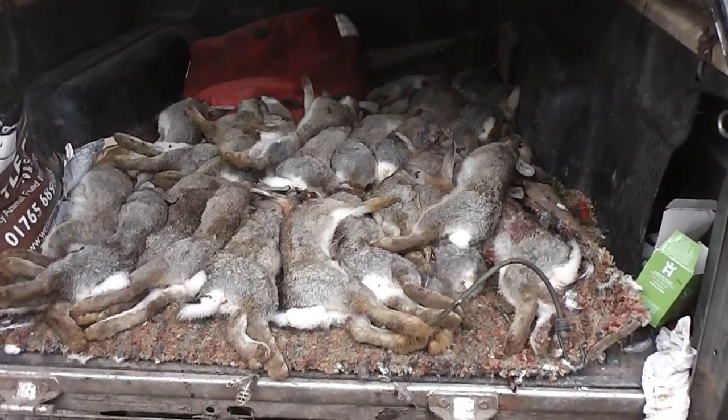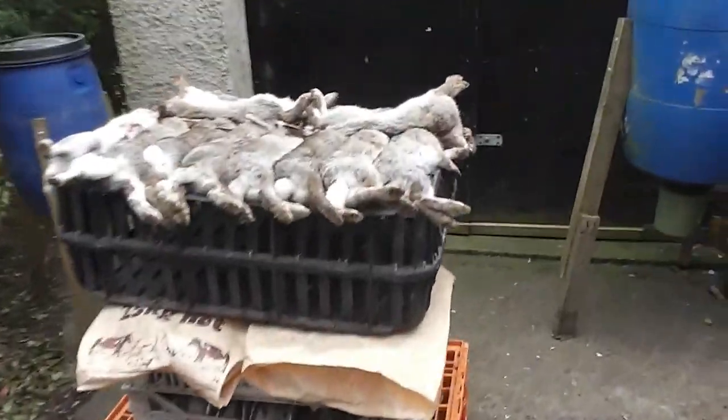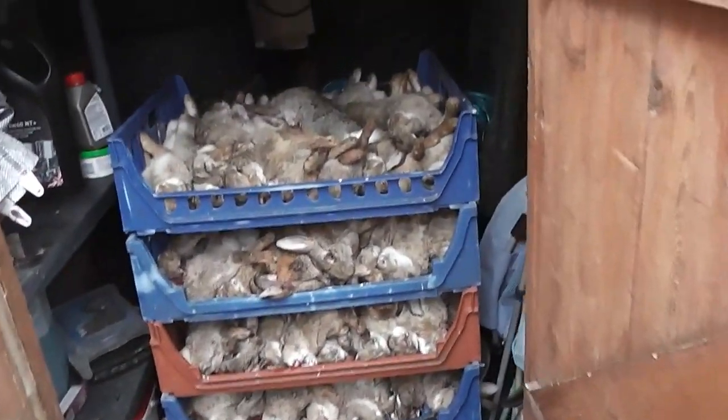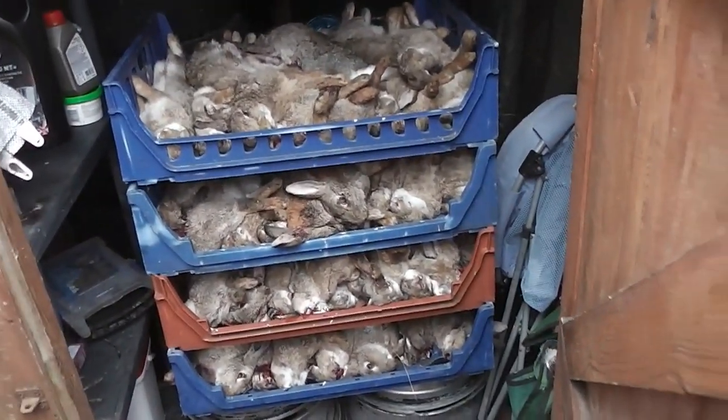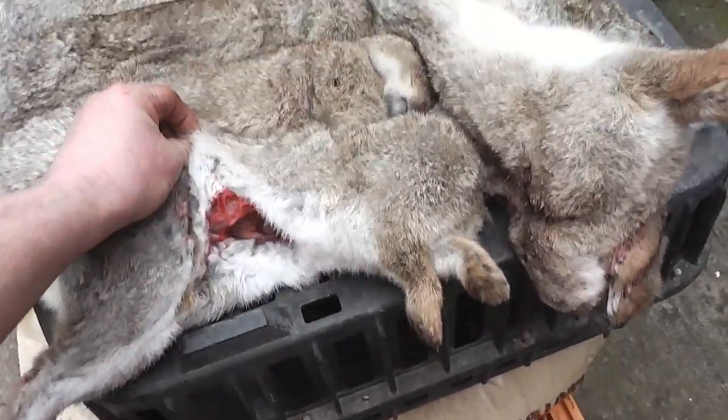Next morning, and this is the combined bag. Those are some of Sam's in the back of the vehicle. A few more there, and they just came in from the back of the house. And then the last lot there are all crated up ready. We've just run out of crates, so I think we've got 76 in total, and they're all ready, nice and cleanly gutted out, ready to go to the game dealer, and they'll all enter the food chain.